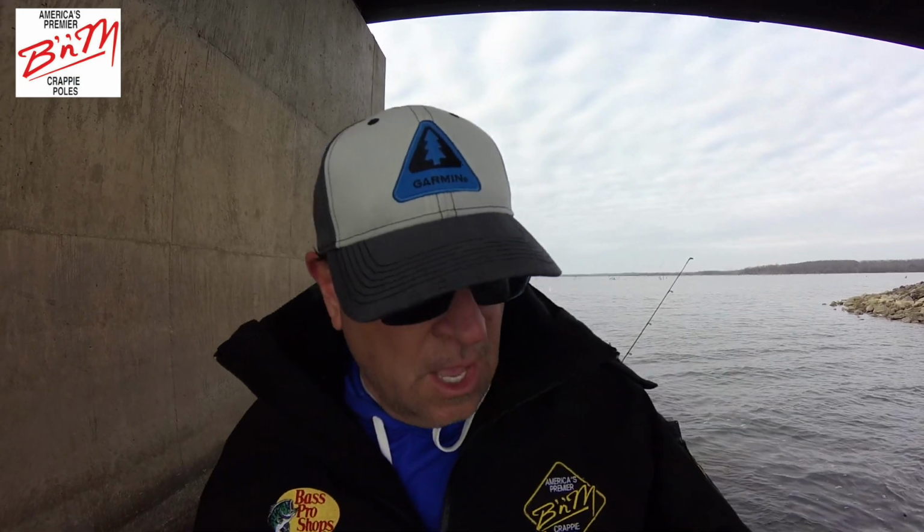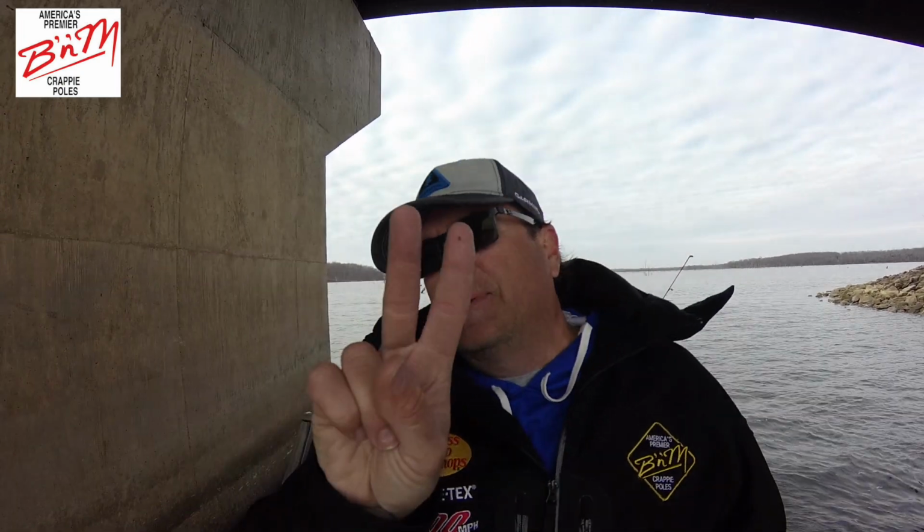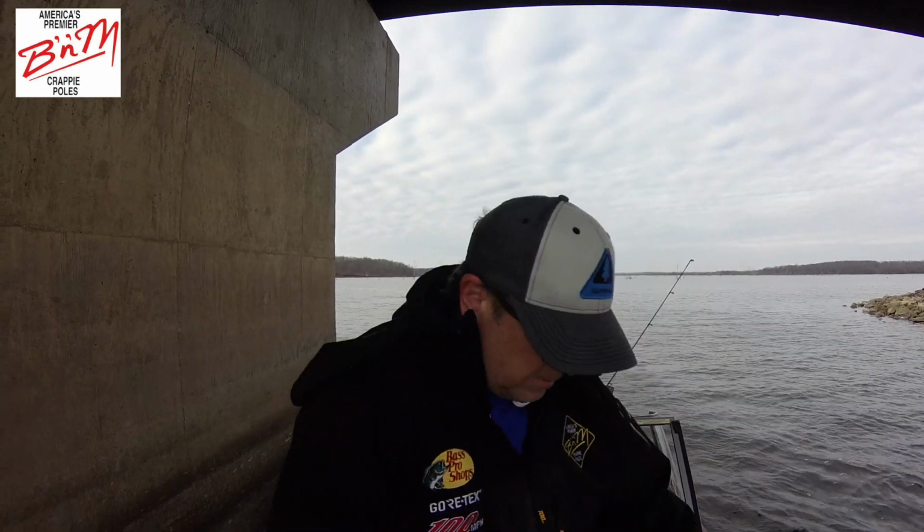Got a couple of crappie magnets on my B&M super stiff 10-foot pole, which is going to allow me to get all around here. One thing about these crappie magnets, when you're an optimistic crappie fisherman like myself, I predict we're going to catch a lot today. Got my fingers crossed. So I like to use the crappie magnets not only because they have that little flutter feature that the crappie see from below. It's a really simple jig setup. I'll show it to you right now.